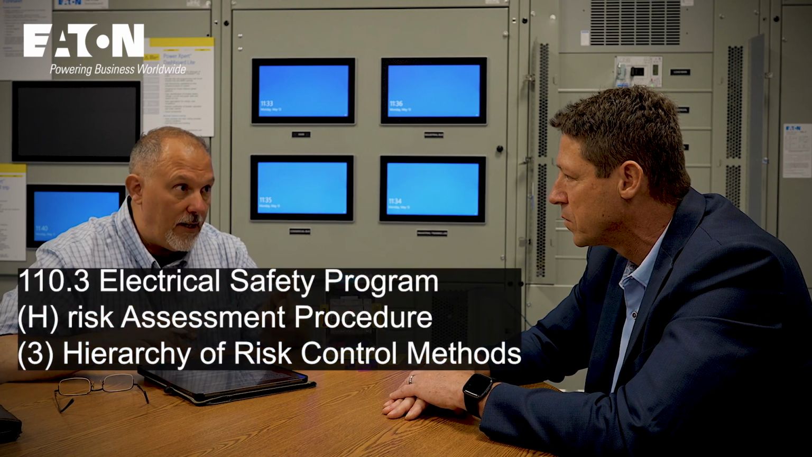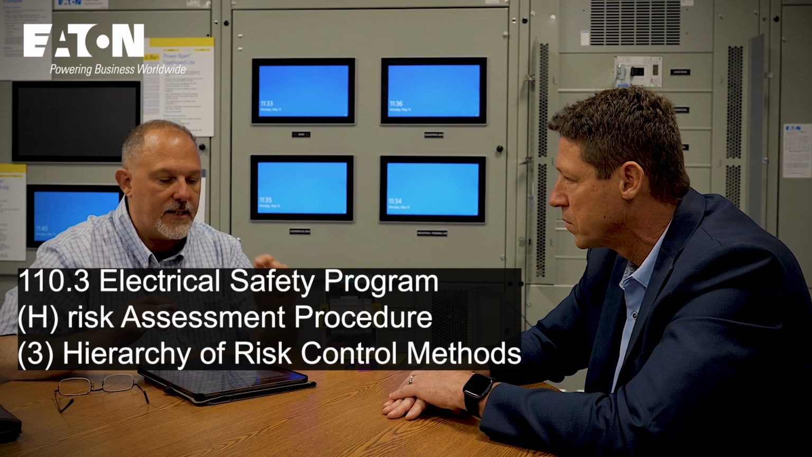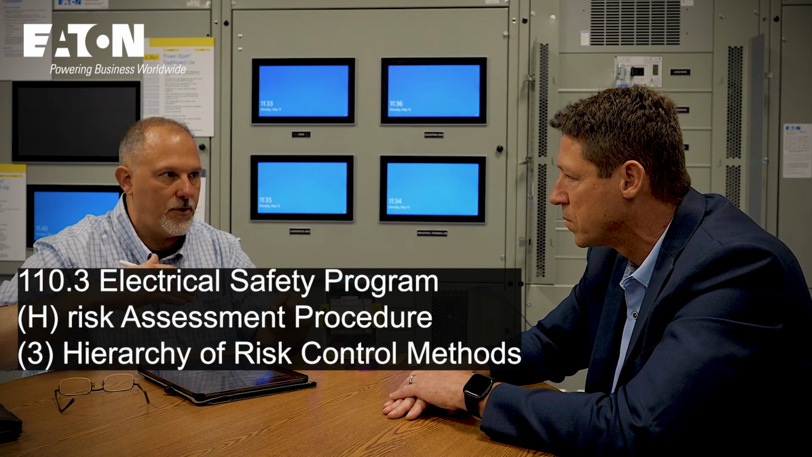And then there's the eye damage. So you have a huge sound impact to your ears. You have eye damage. You have thermal burns. You have projectiles. We try to make changes to avoid all of that. That's our challenge. Now, 110.3 in 70E is the risk assessment, and we talk about the hierarchy of risk controls.